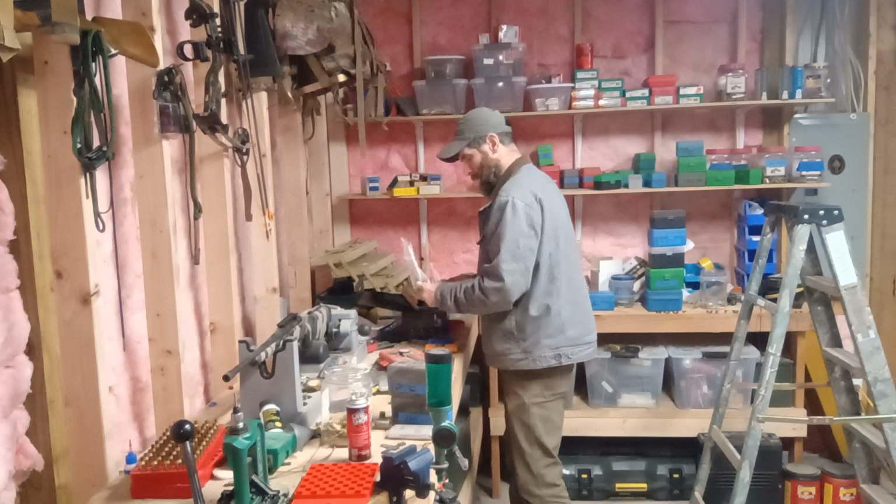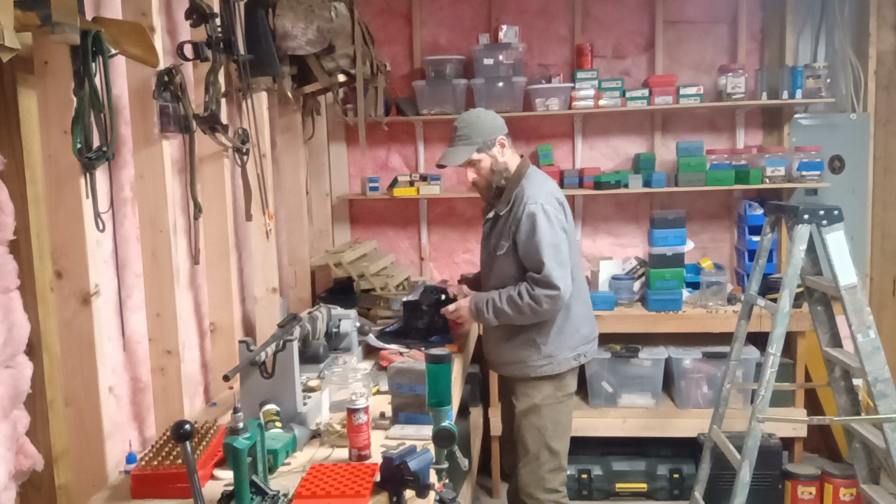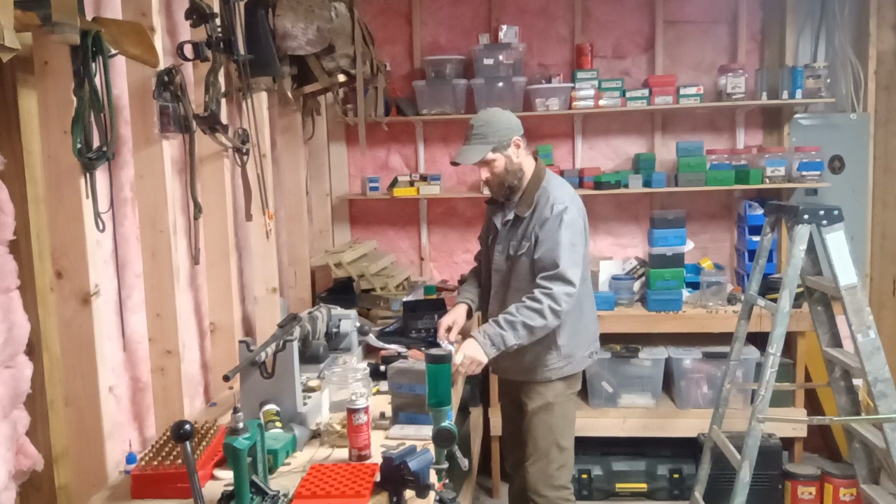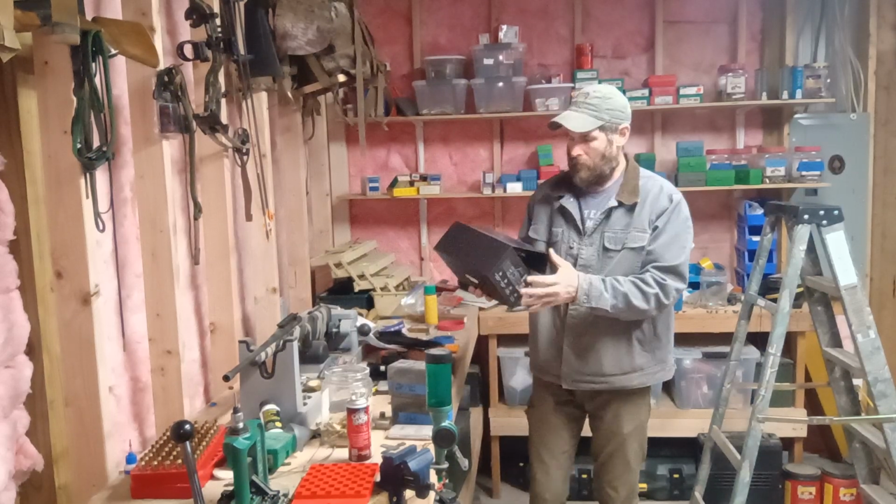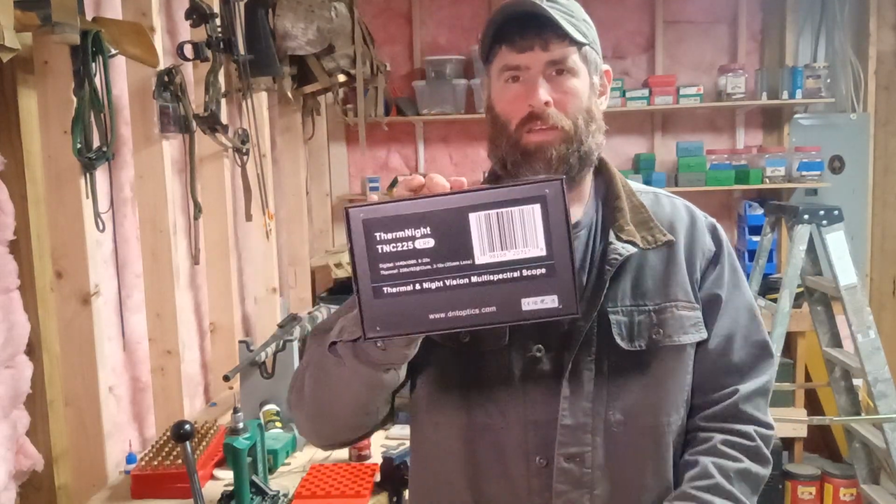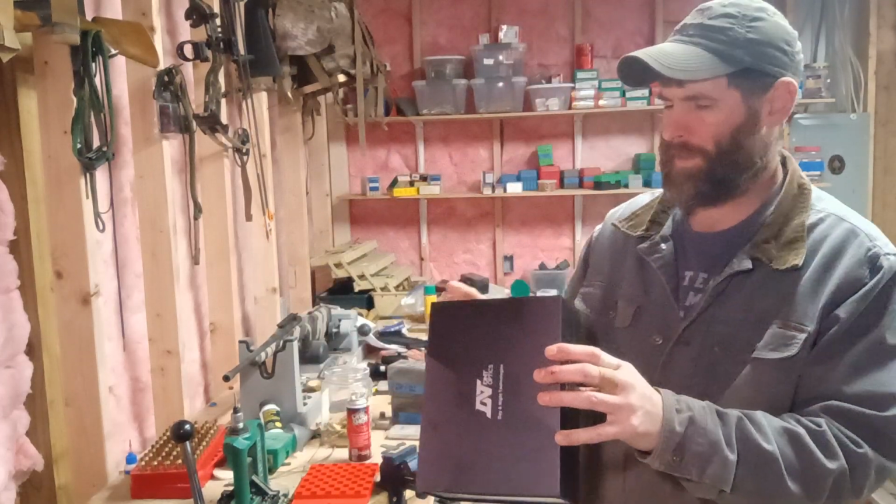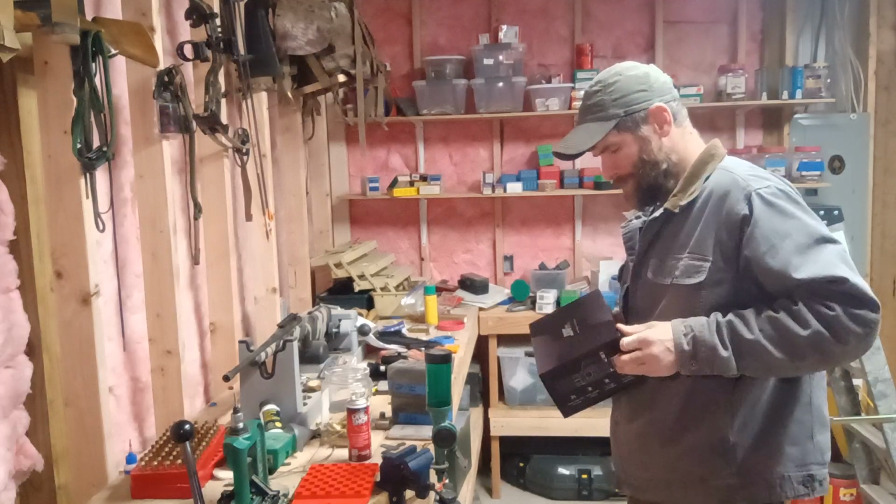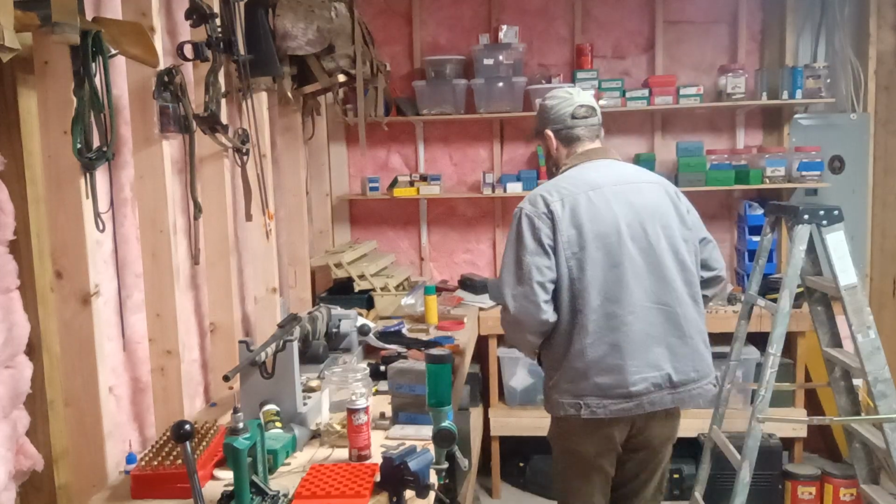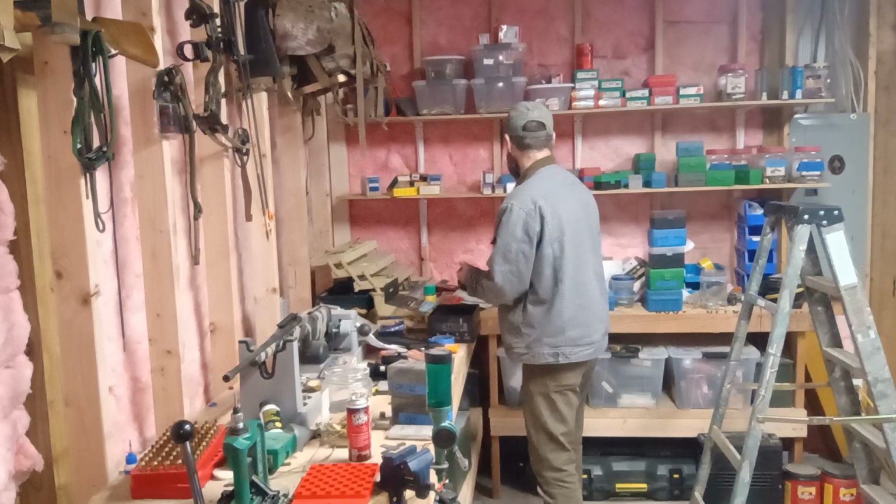So I think I finally got my ducks in a row here. We got us a new toy, and I did this like 2 months ago. So got a DNT Thermnight 225 laser rangefinder, yada yada. Because the coyote's pretty bad around here. And that little NV100 works well, but I don't need these anymore.